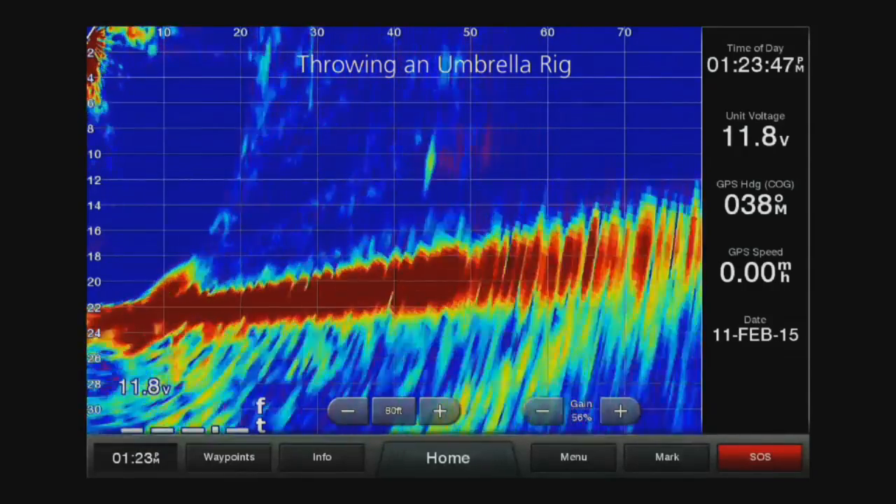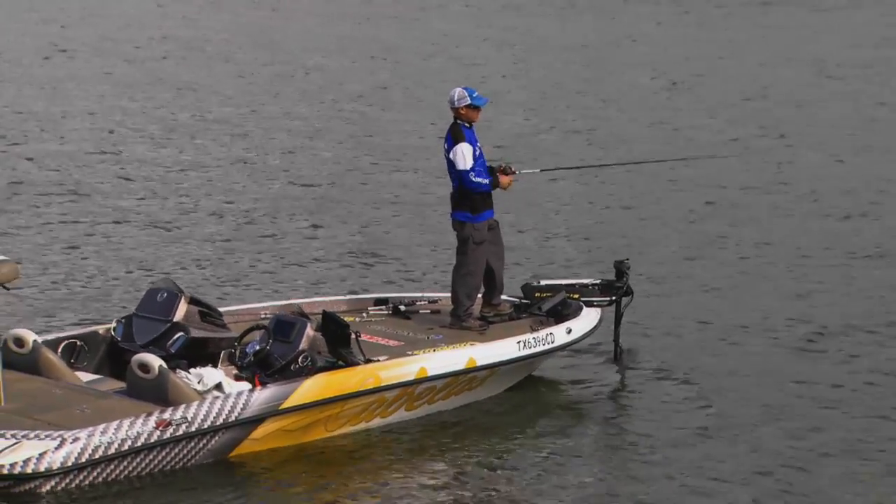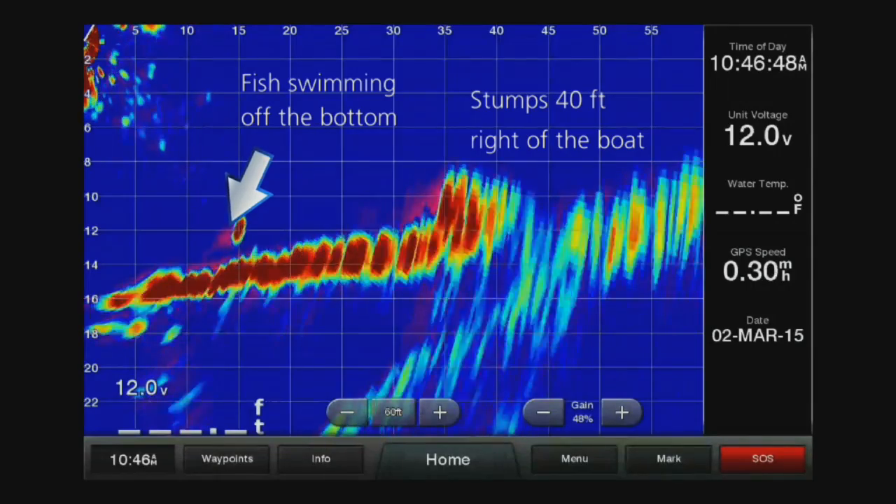What we always do with traditional sonar is we're looking straight down. And so basically, as we move forward, we're seeing what's in the past. We've got to turn around to fish it. Well, now what you're looking at is what you can throw at and fish. The Panoptix is the future of fishing.